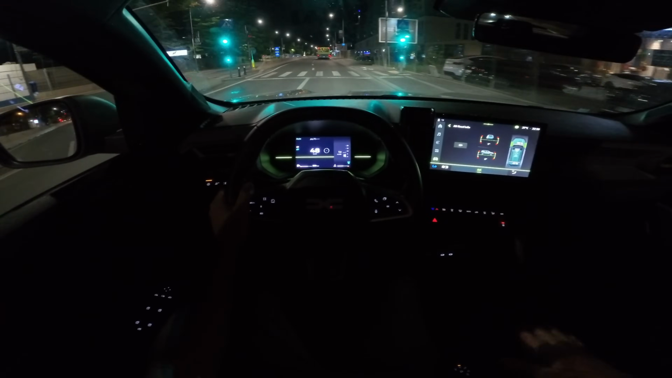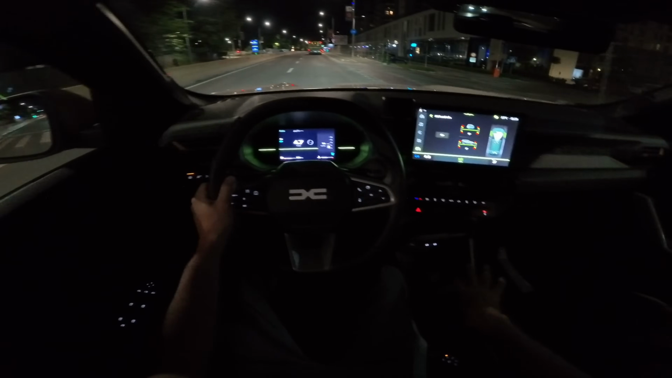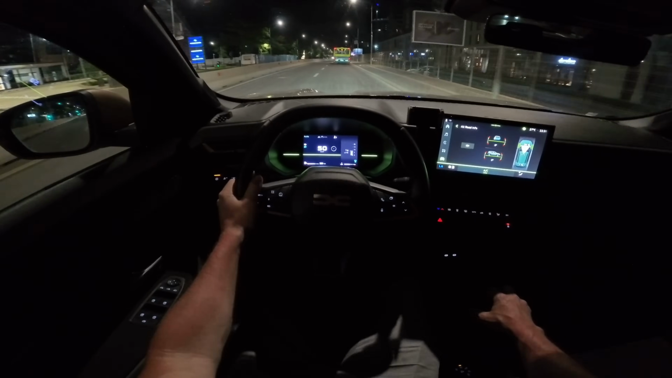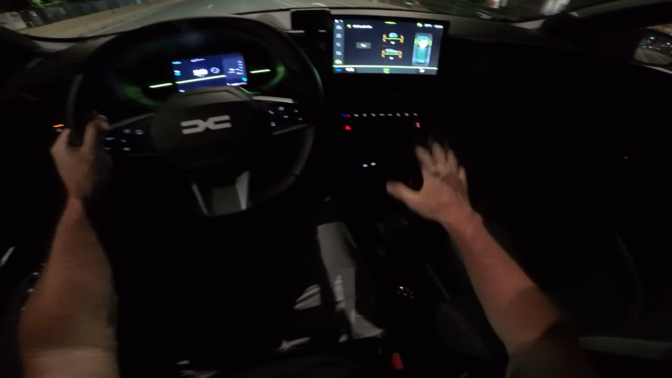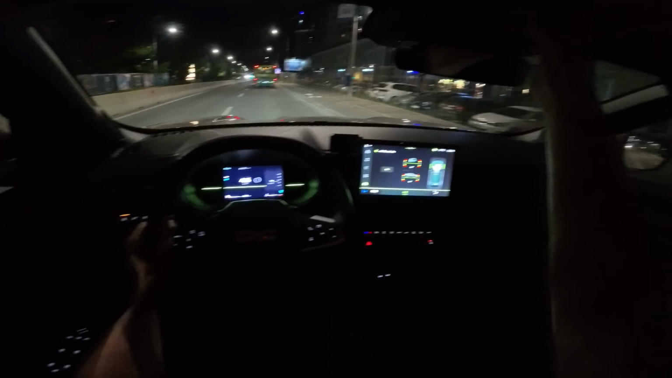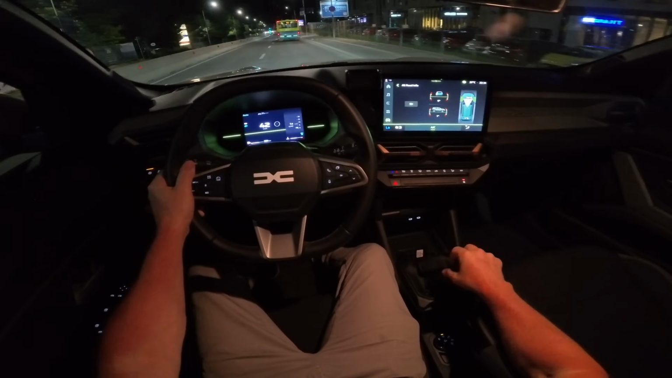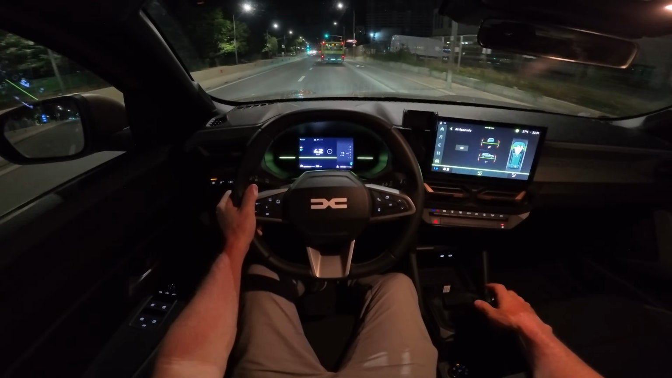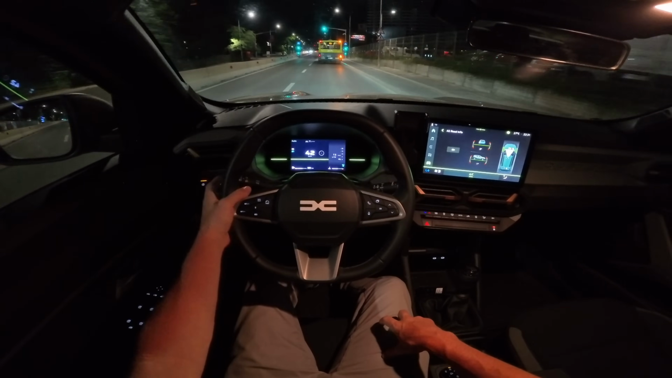Really nice. I like the armrest. It's perfectly positioned to change the gears. It makes your life easier when you want to change gears, because your arm is resting exactly in this area here. You see, it's just perfect. So you change the gears, you rest your arm here. Very cool.